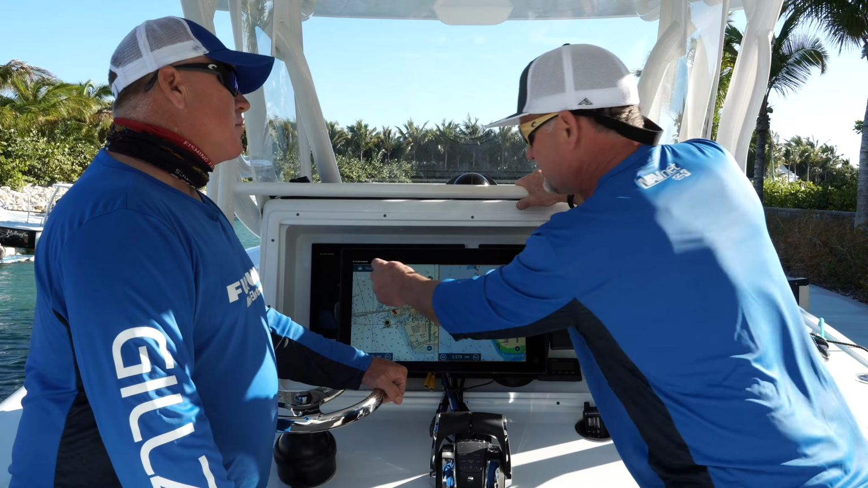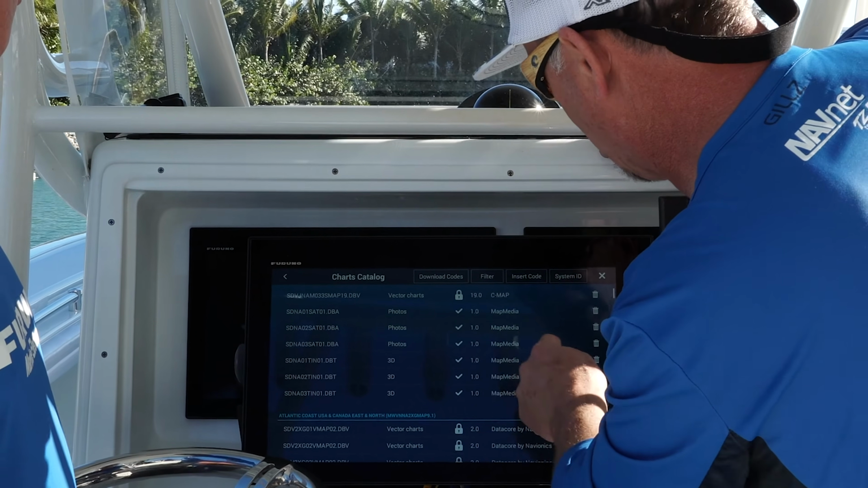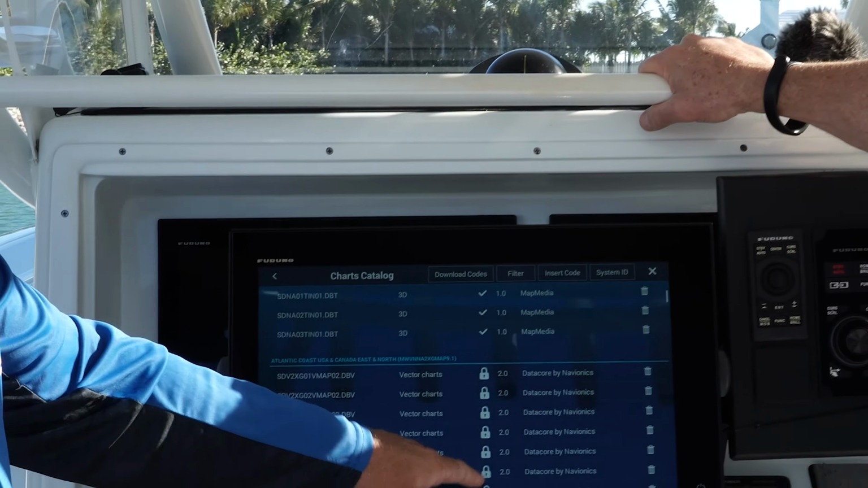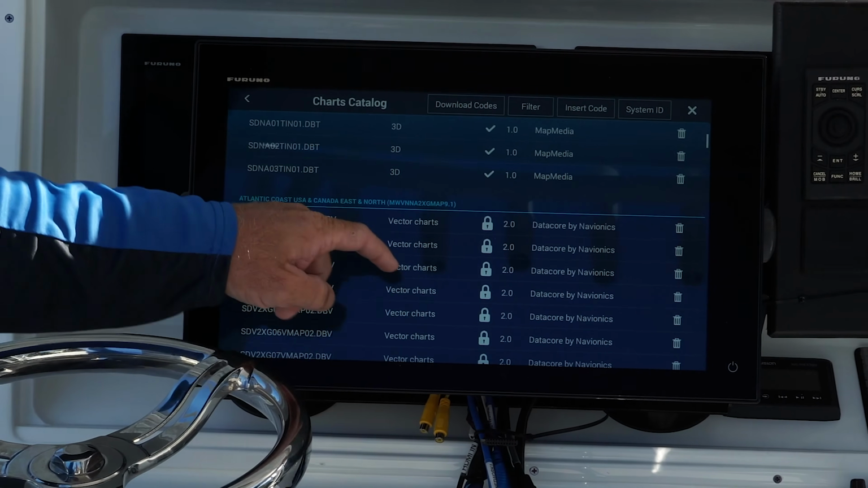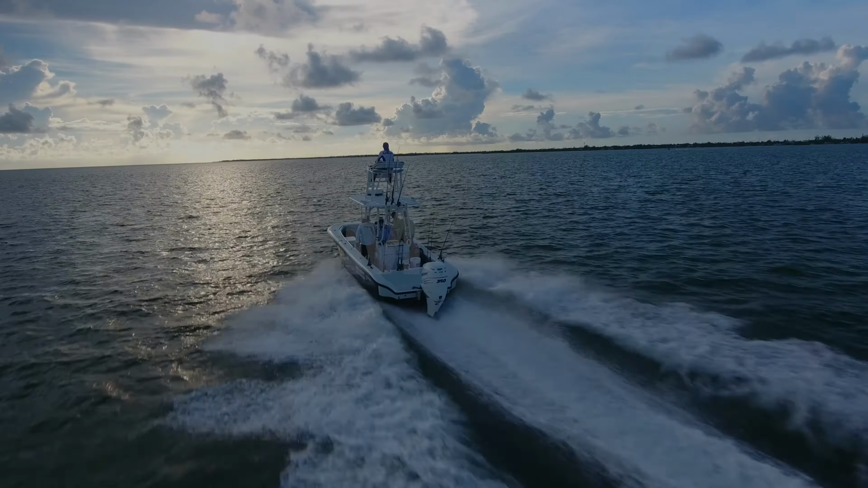So you just go into our chart guide and you can find the ones you want to unlock and simply unlock them. Punch in the code. And the lock is right here. Call in, get the code, give somebody your credit card number, one of our dealers, and unlock the charts that you want. They're all in there.